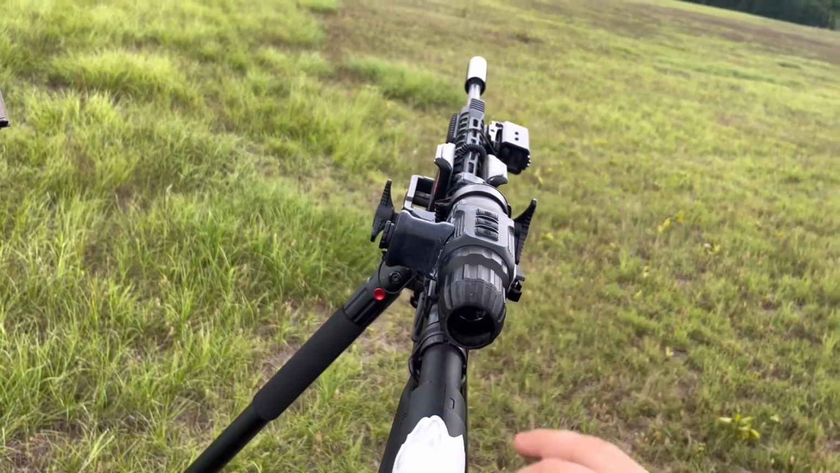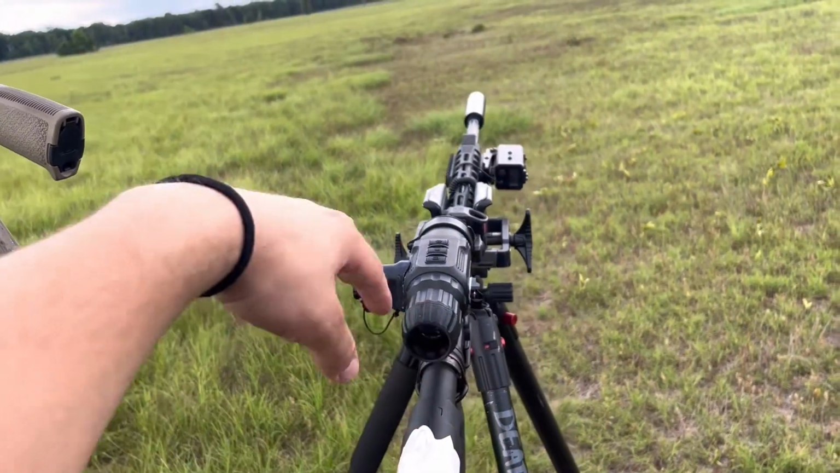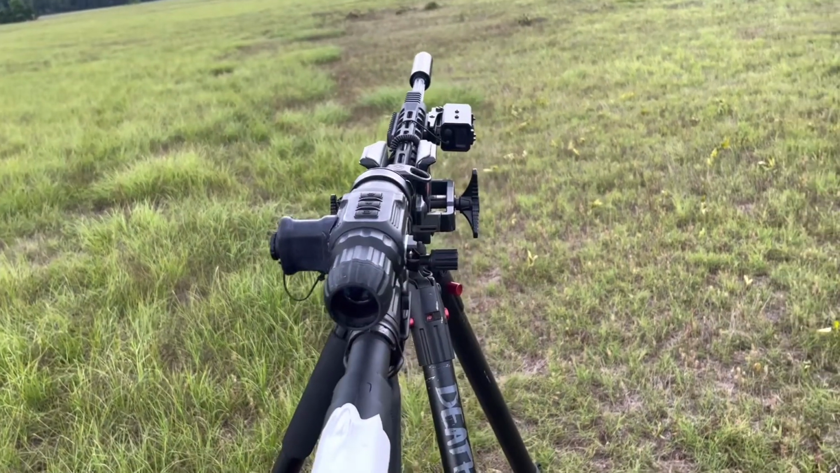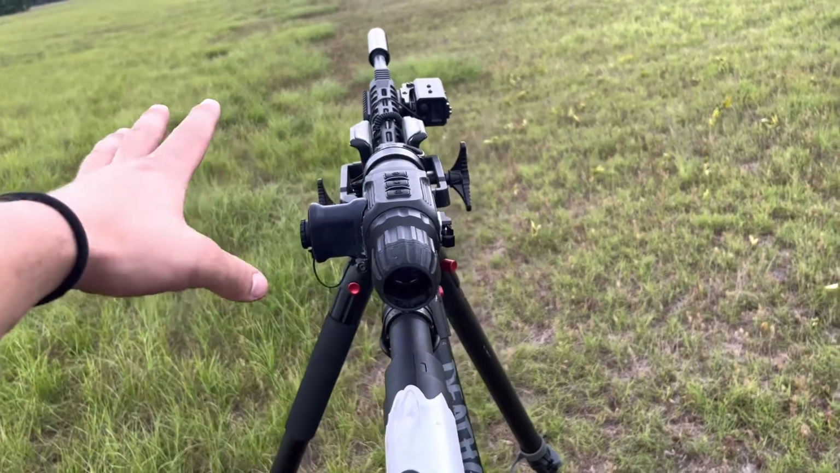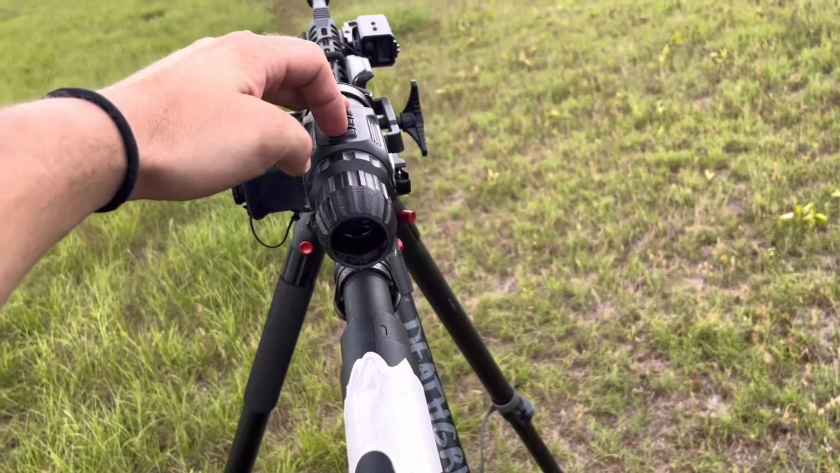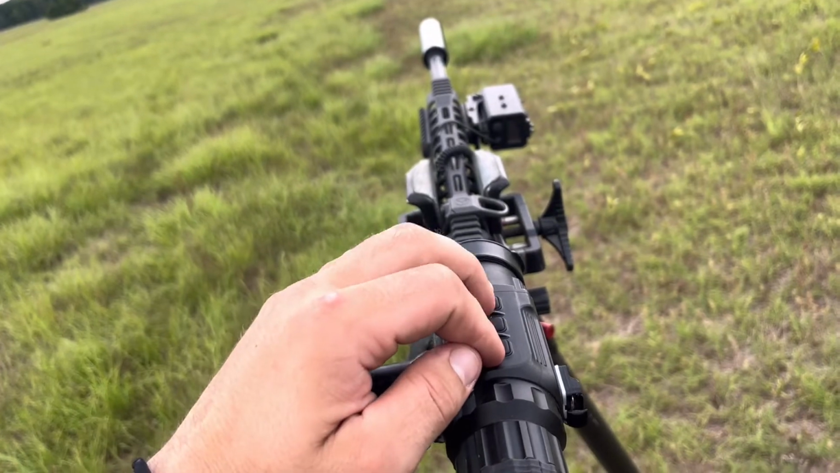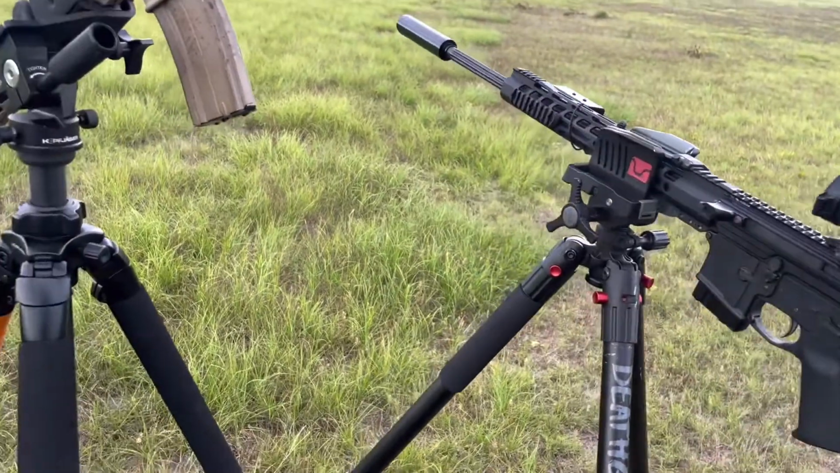I have messed up and gone into this mode. The scope turns into a monocular as well, kind of like a scanner, so you can take the crosshairs out of it. I've accidentally gone into that mode and couldn't get it out when I was trying to hunt, and it ruined a setup with a coyote in front of us. So for anybody that's had that problem and wants to know how to fix it, you hold these 2 buttons here, the power and the picture button, and then you quickly press the menu button 4 times while you're holding the other buttons.